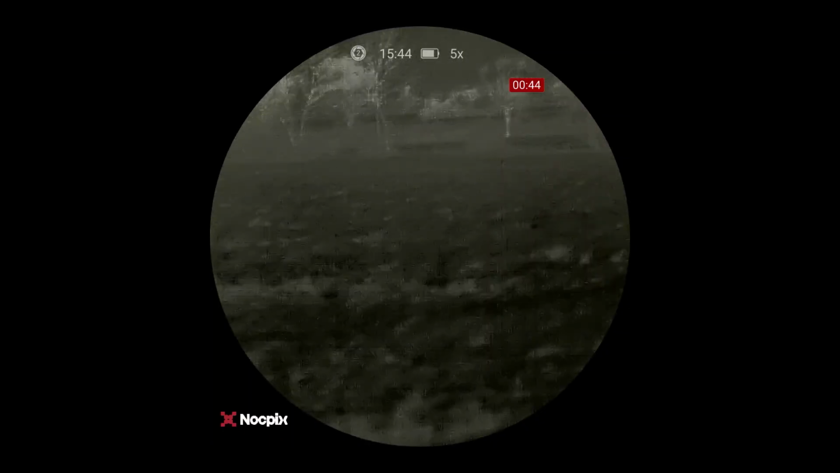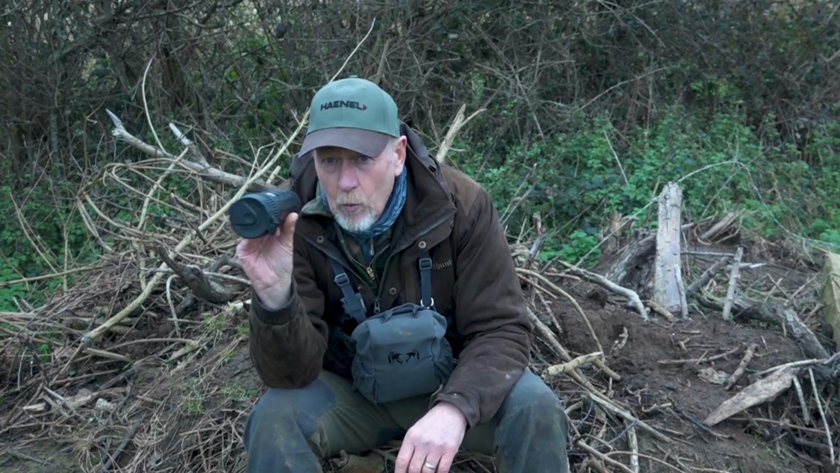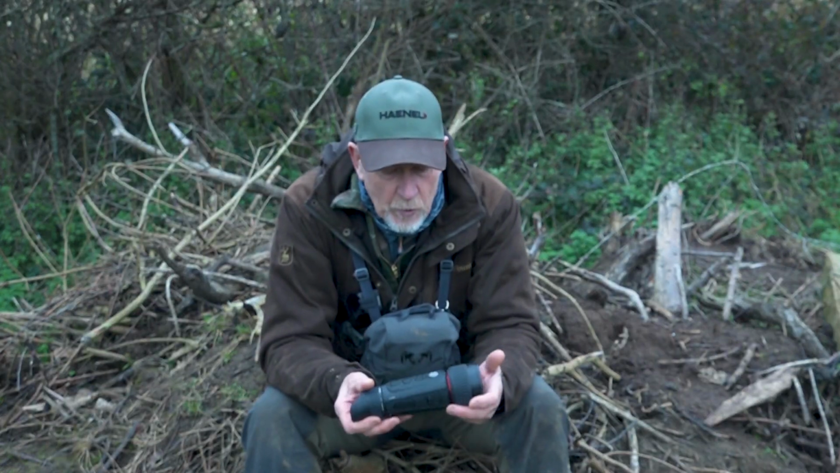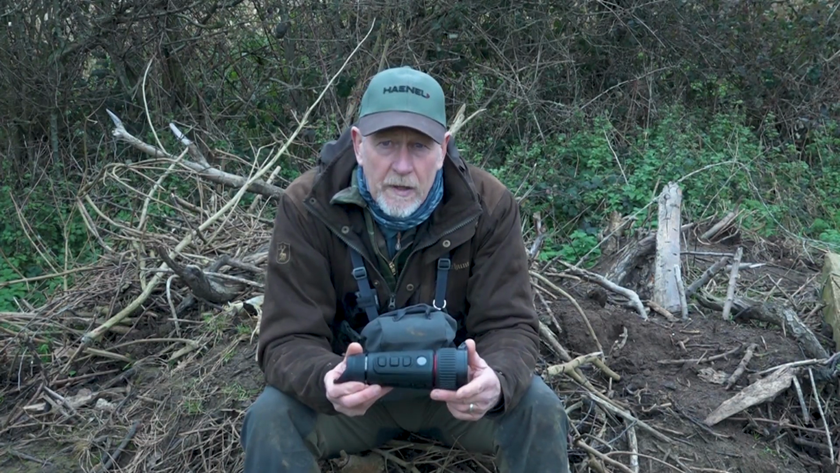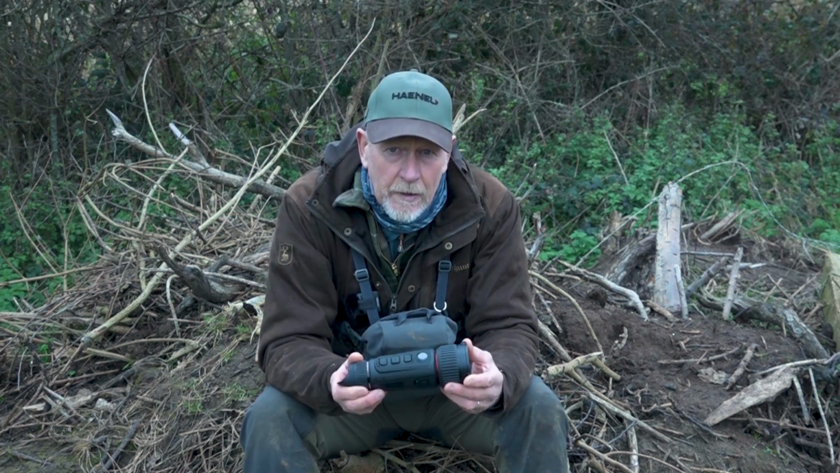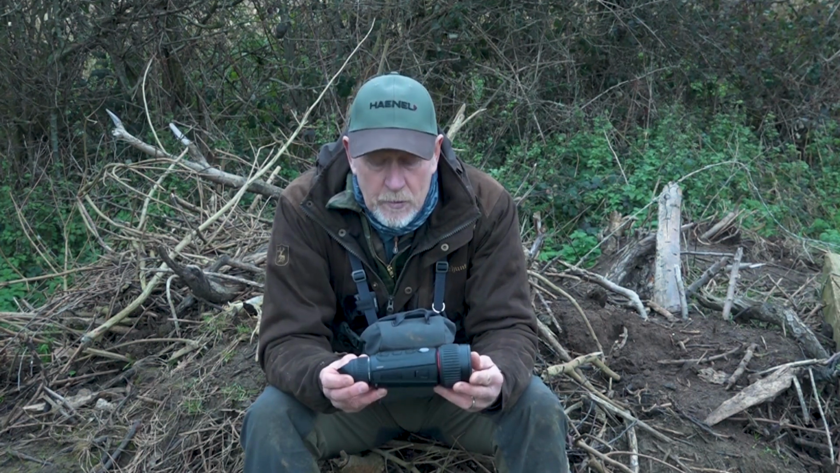Really wide field of vision as well, so one sweep covers a really wide area. But what is particularly impressive about Nocpix is the actual clarity of vision on these units. It's incredibly clear and sharp. It's a very quick gain, so I am impressed with that.